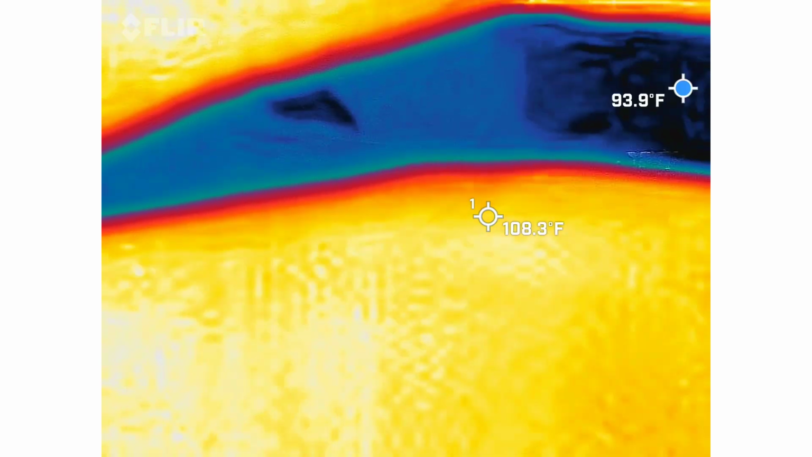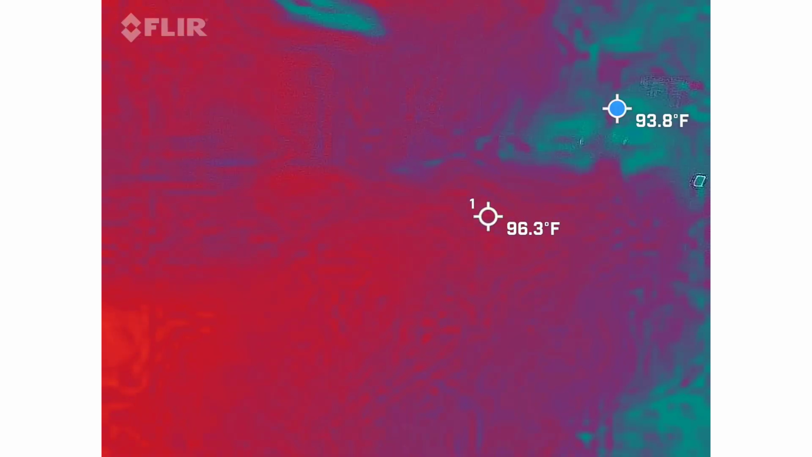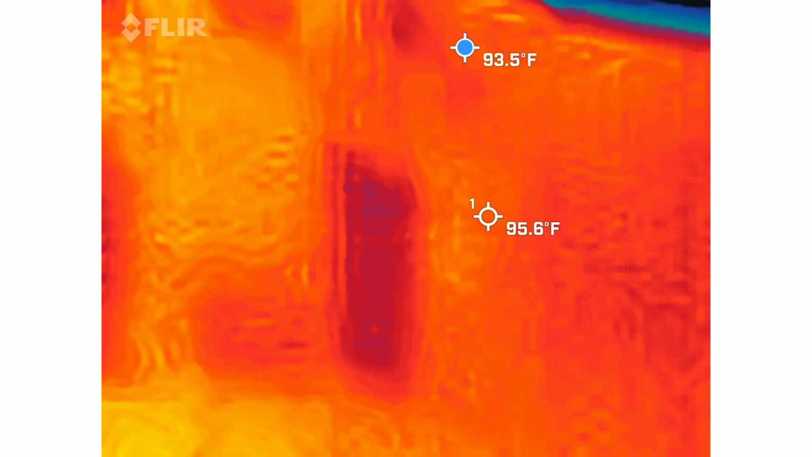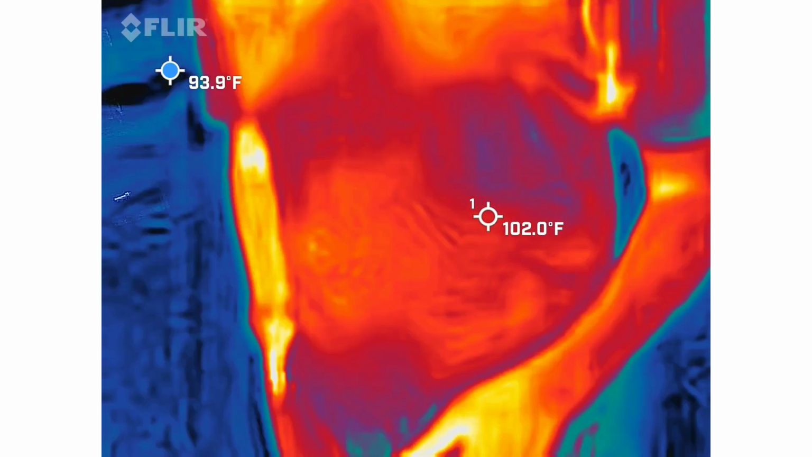Yep. How come he's not showing up? Because your hand's in front of the camera. Oh. Where's the camera? On the lower left-hand side. Oh, all right. Yeah, try not to hold it by the camera. You want me to keep that tied up though, right? No. It's whatever you're comfortable with. All right.